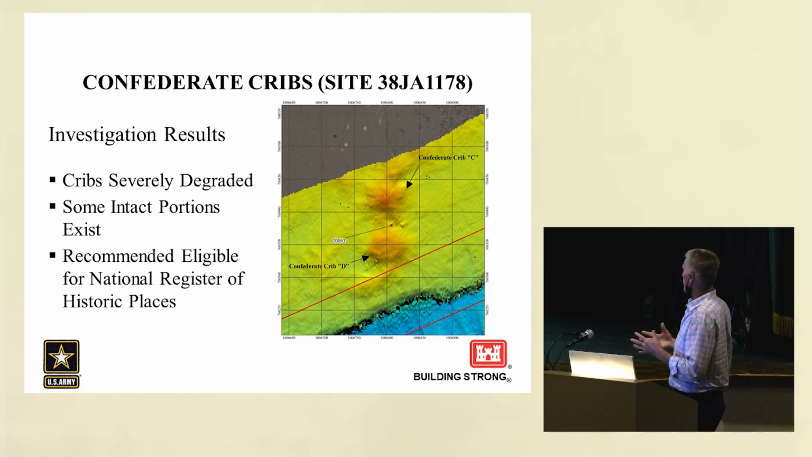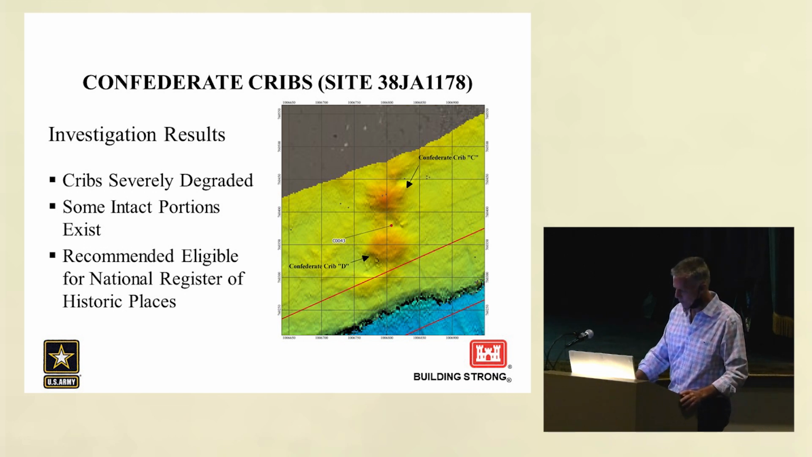They are recommended as eligible for the National Register of Historic Places, and they effectively helped, along with the CSS Georgia, which was just upstream, keep the Union fleet out of Savannah, so Savannah could not be taken until Sherman effectively came in by land. So they're pretty significant.